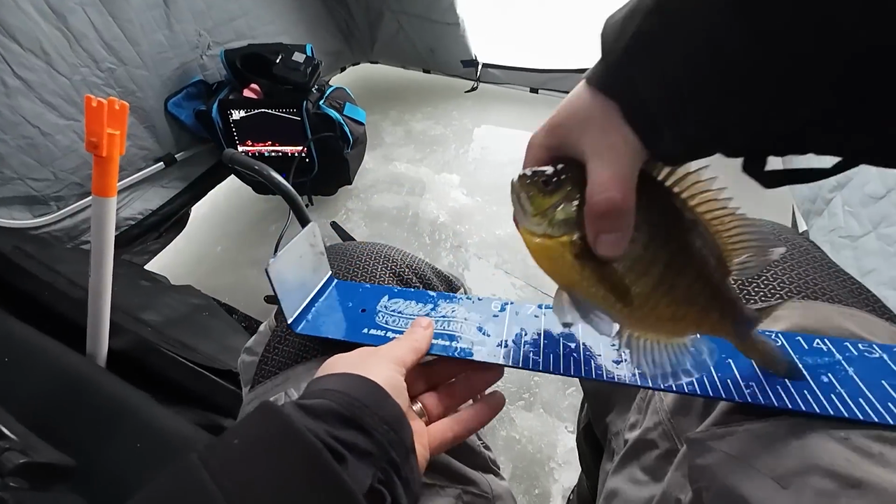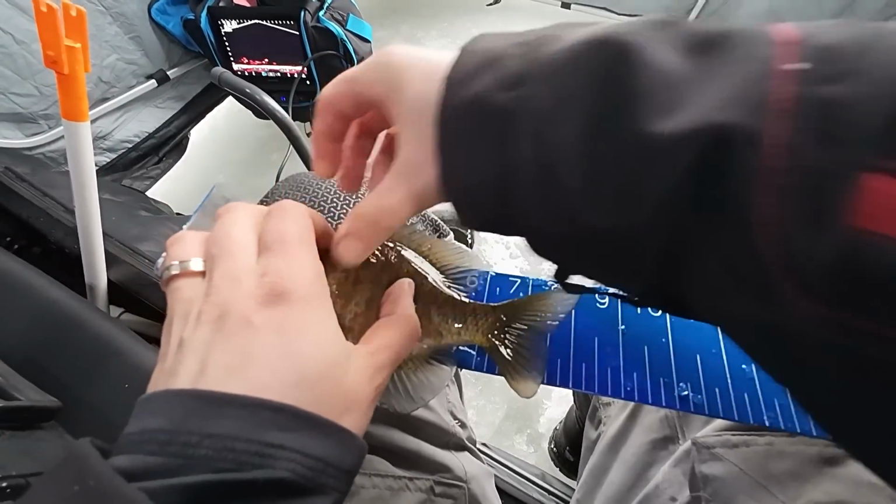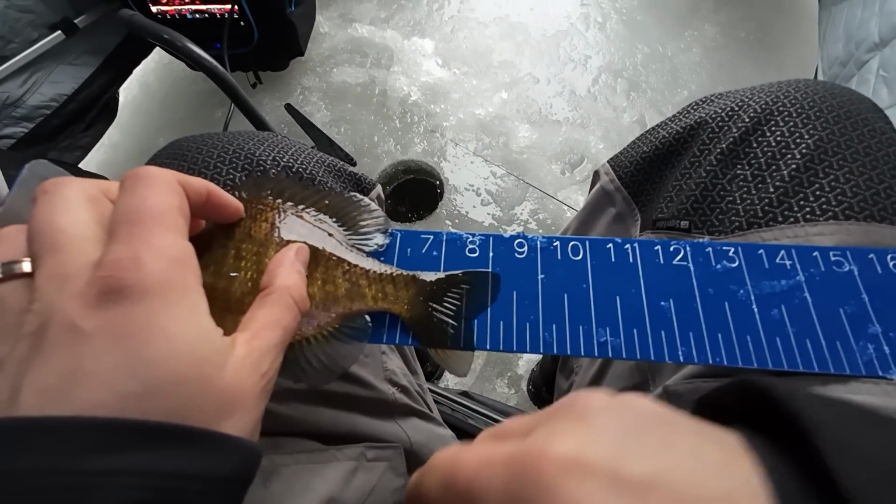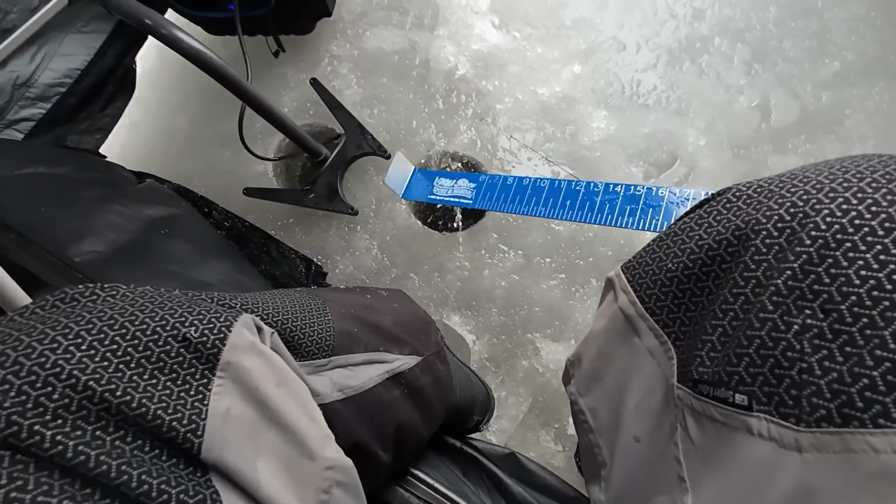As I'm telling you, these fish are good fish, right? And this one's one of the smaller ones. That one's almost 8 1/4. That's a solid fish. See you later, buddy.